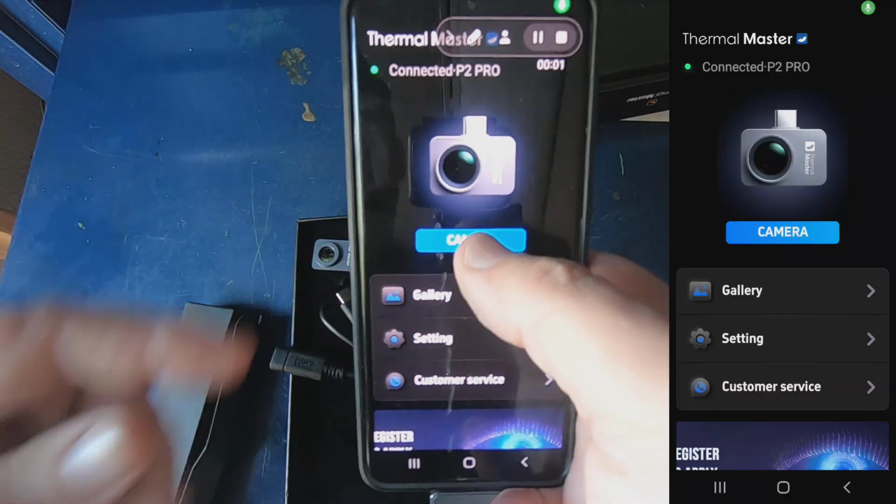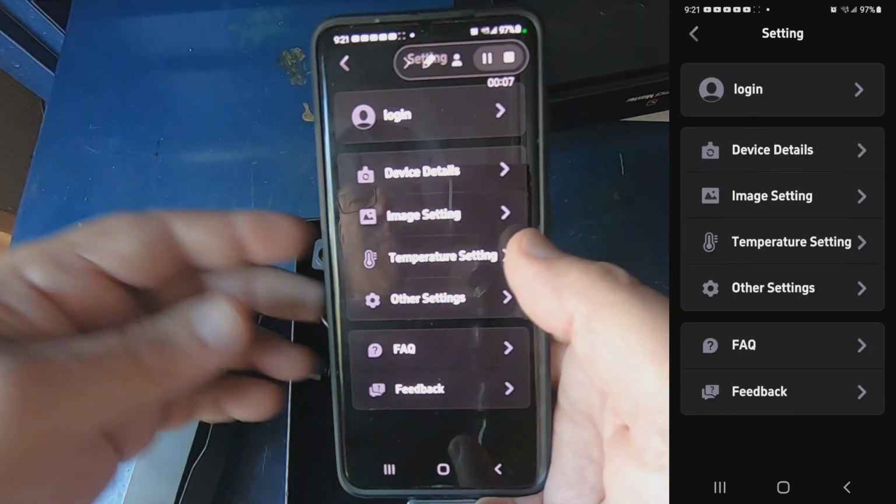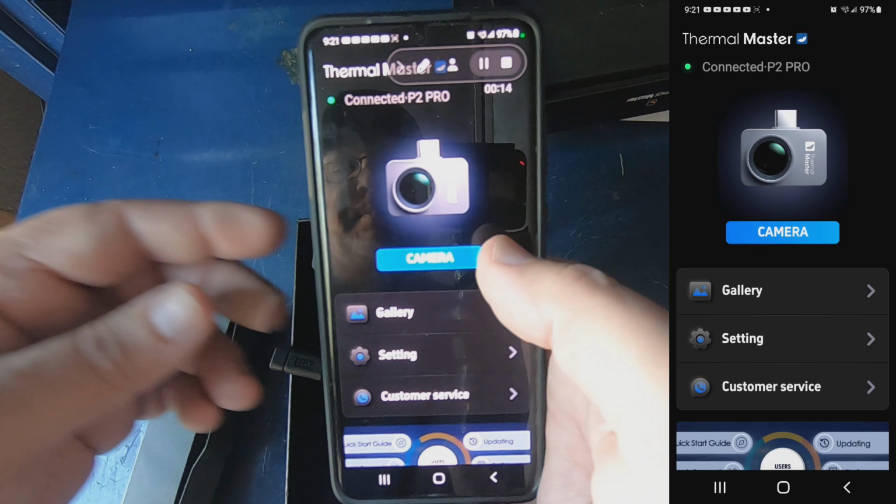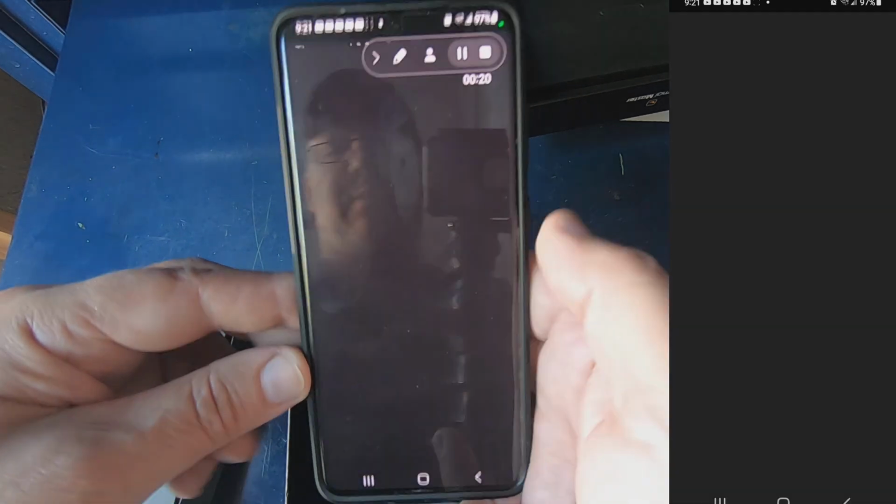All right. So, of course, you got settings. You got, looks like customer service. Device details, image settings, temperature settings. Of course, it's fully adjustable like most cameras. You got a gallery for any pictures or video that you take within the app. We're just going to hit camera.